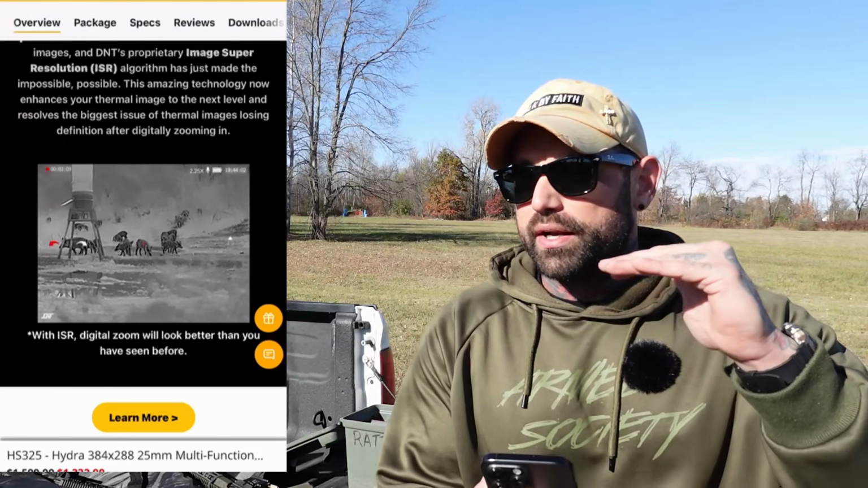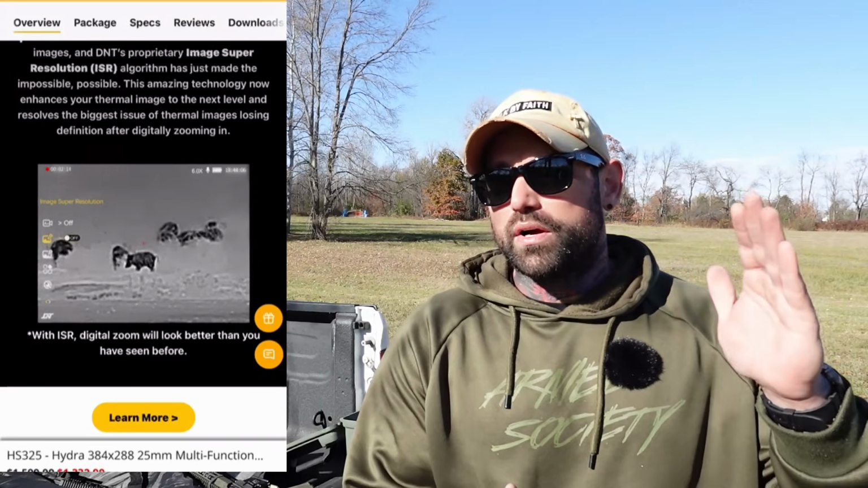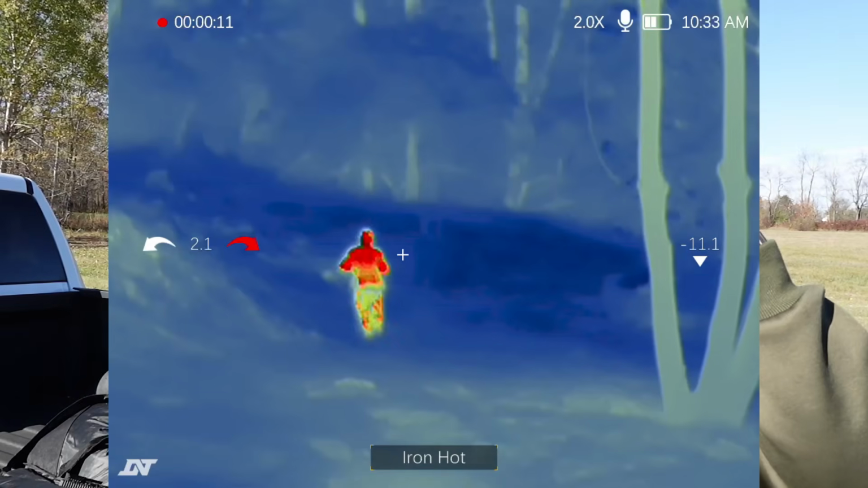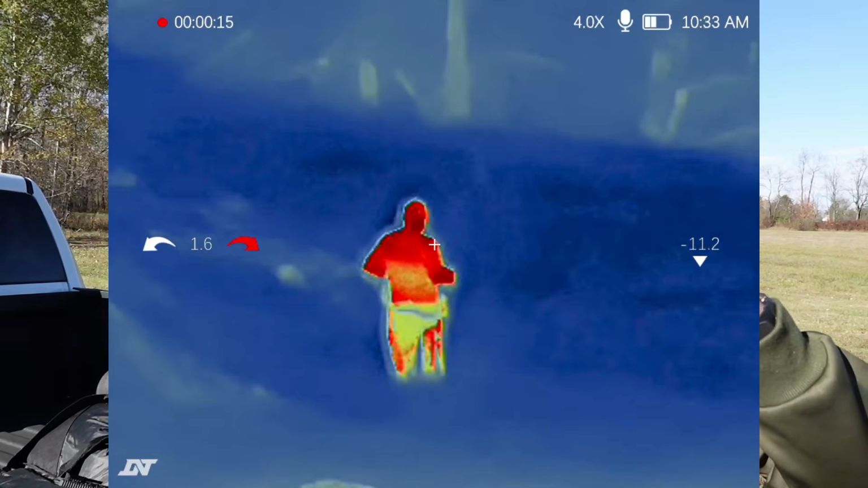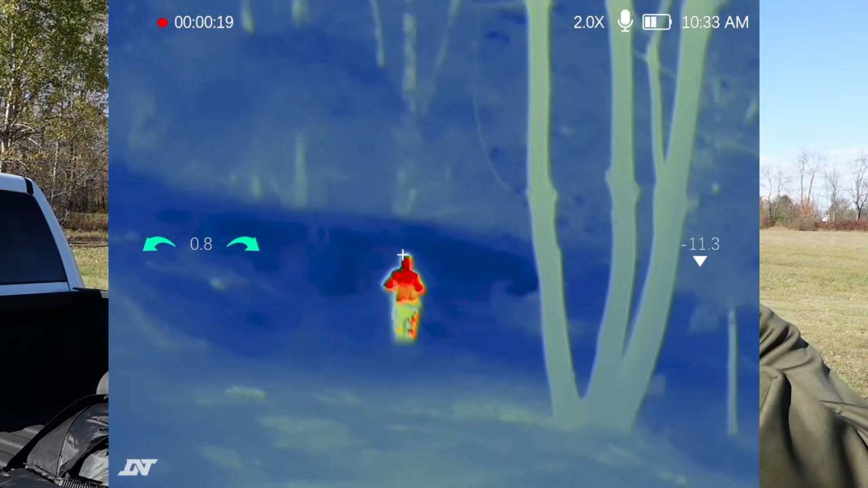Now I'm gonna put some B-roll on. The way that this thing can identify targets, I'm just gonna use that word, at distance, to identify if it's a person, in vivid detail of a person. You can see their head, their shoulders, the hot spots on their body, their back, at over 100 plus yards is fantastic for something that costs this cheap.